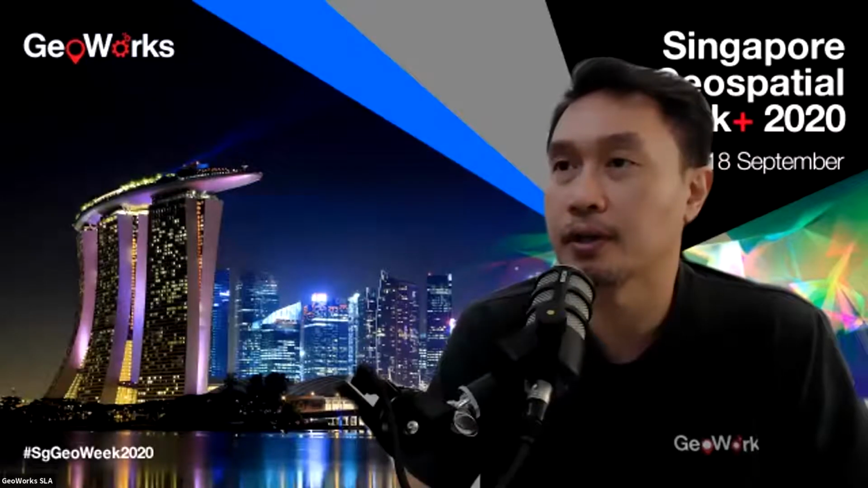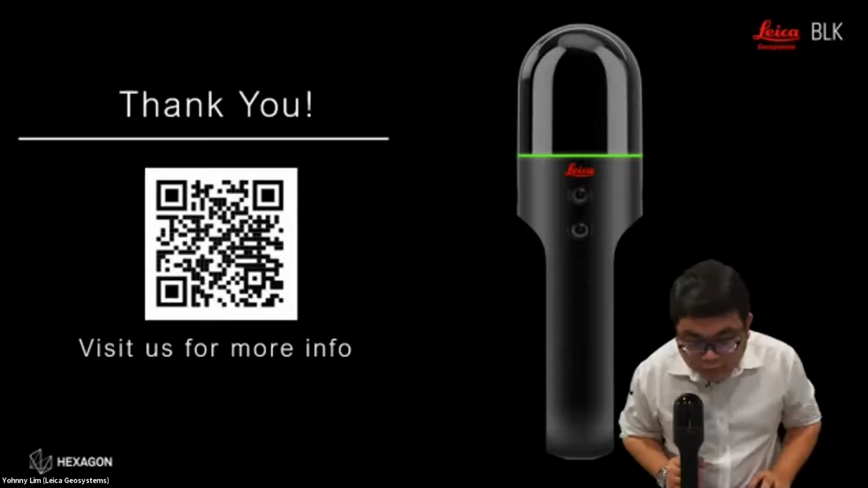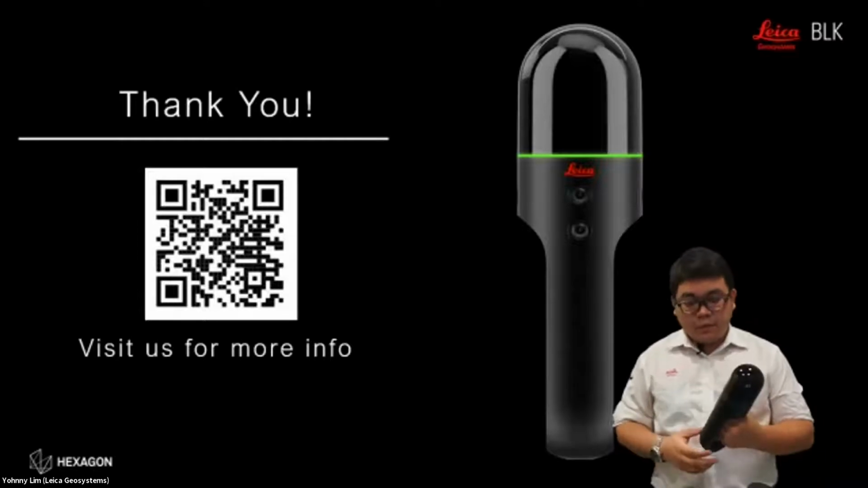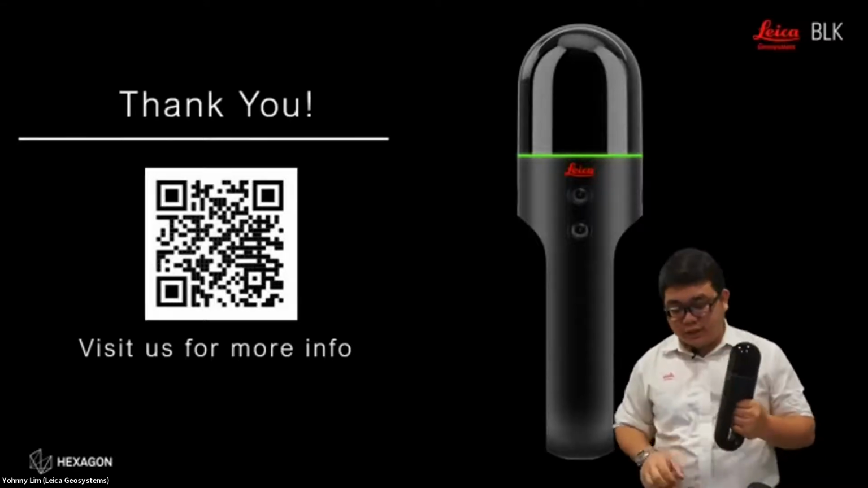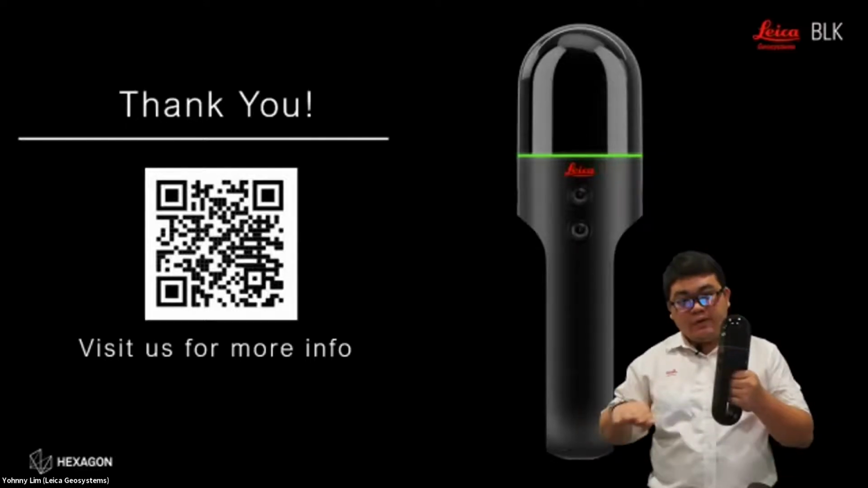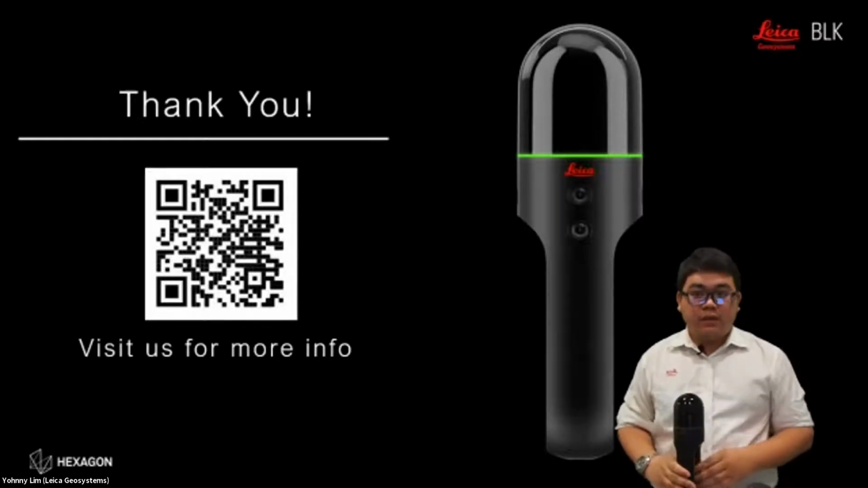Next question: are the scans level at the z-axis? With the IMU, when we are doing the initialization, that means when we are starting the scanner, the BLK2GO will figure out the level using the IMU, but the data is not leveled out of the box.